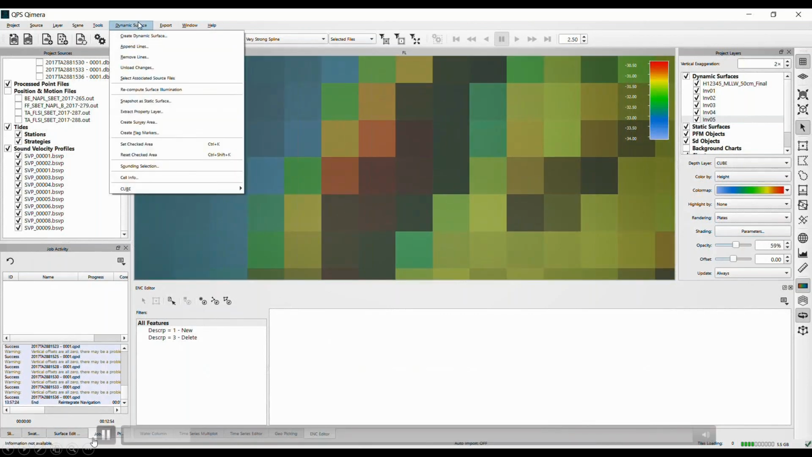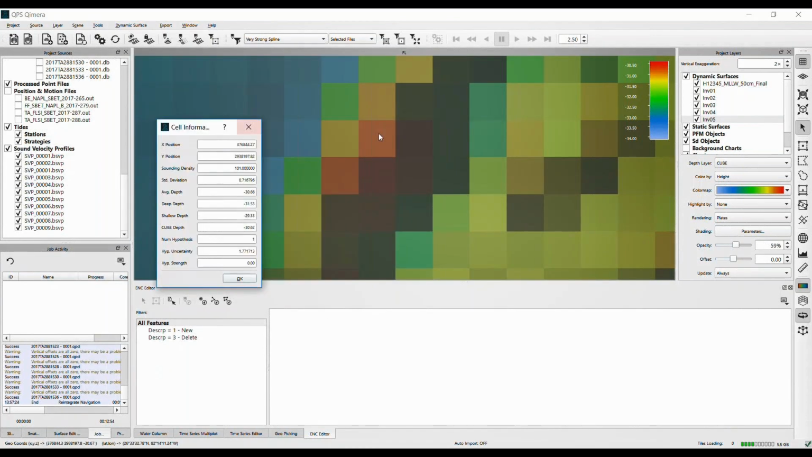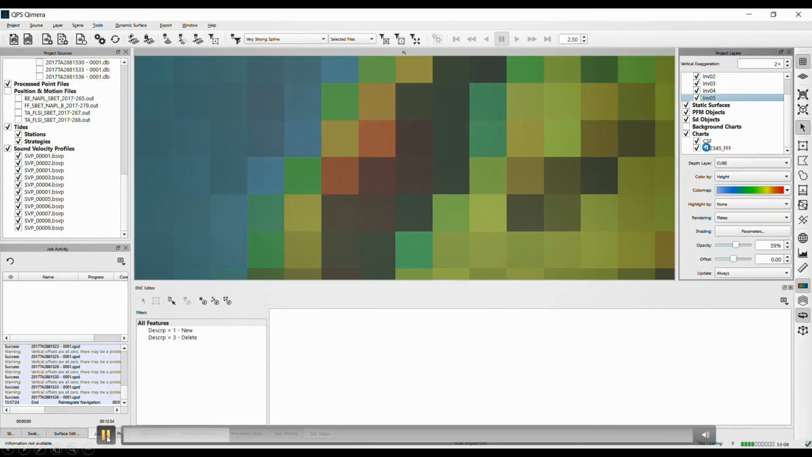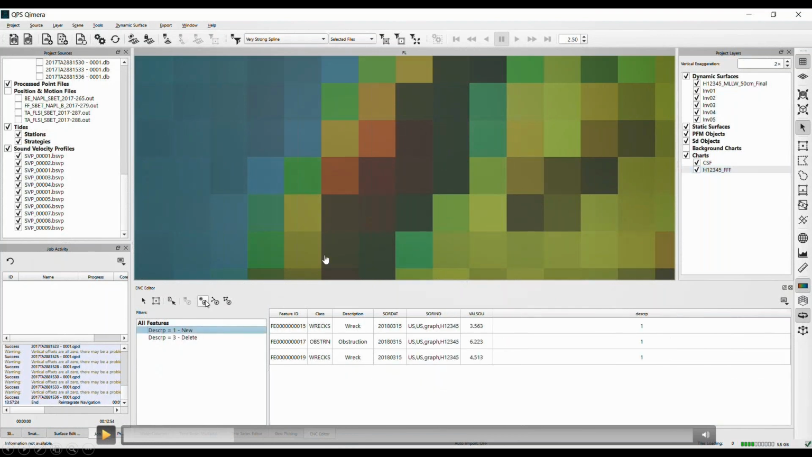depths. I'm going to turn on my cell info here, and I'm looking at the information for these grid nodes, and I'm just going to grab the shoalest point, or the shoalest cube depth, rather than the shoalest sounding. There it is. 30.36 is the number to remember, and I should have said that this is a different project where I imported all the data. I removed the mean lower low, or the separation model.